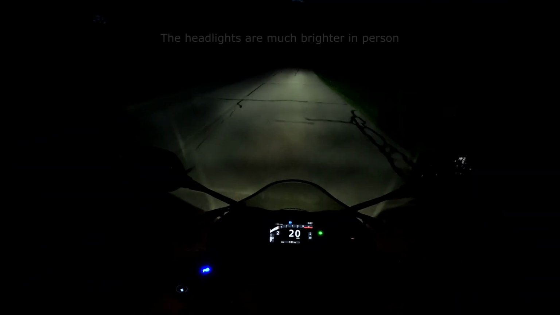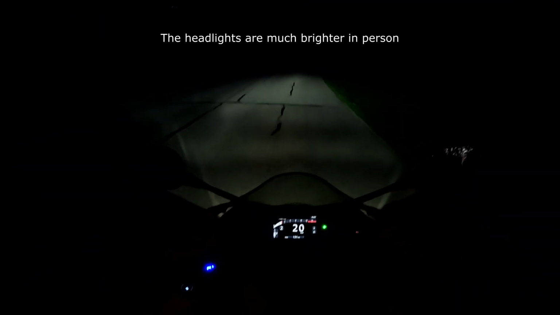I want to lift my visor up because it's so warm out, but I don't want to get smoked in the face by a bunch of bugs. This is a pretty good example of how good this headlight is though. There's the brights right there. Yeah, I mean, it's a pretty good headlight.